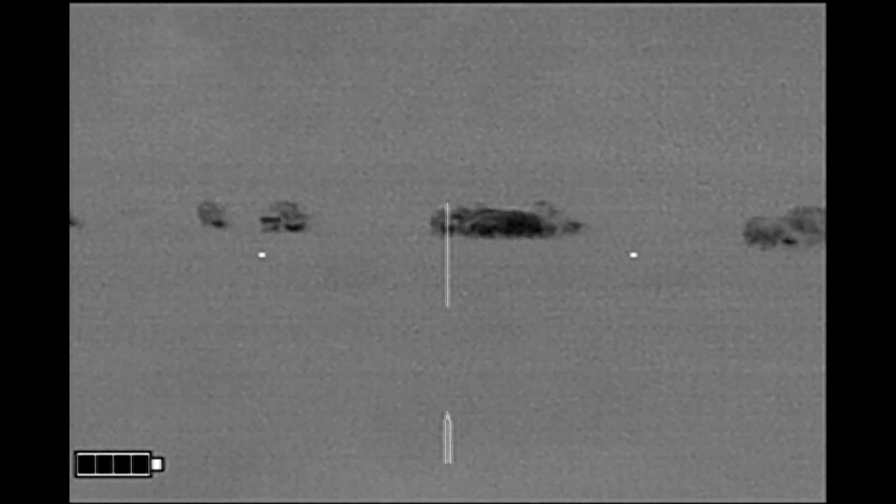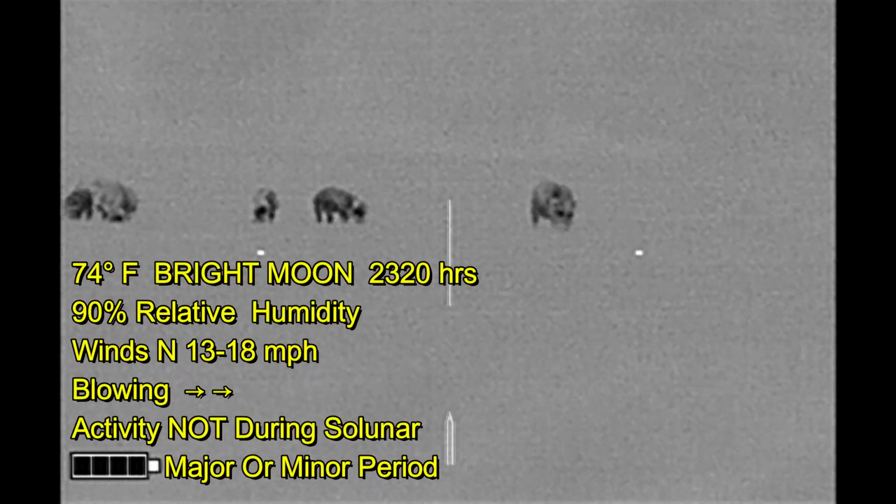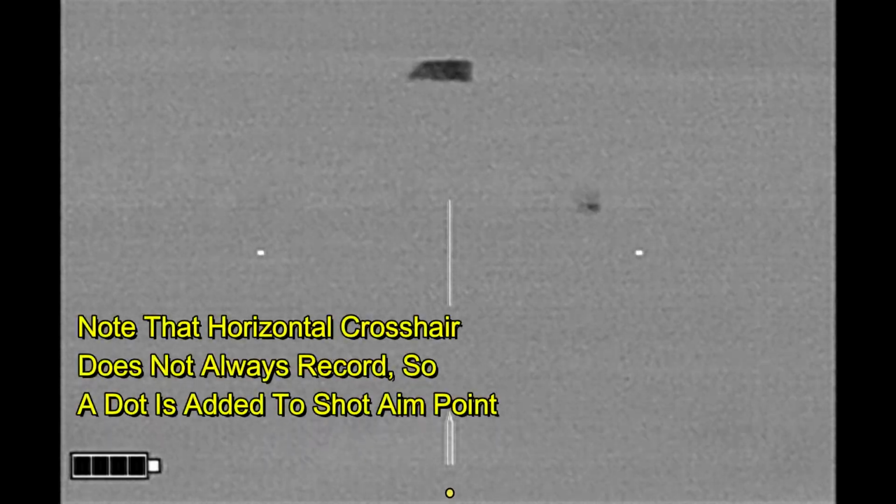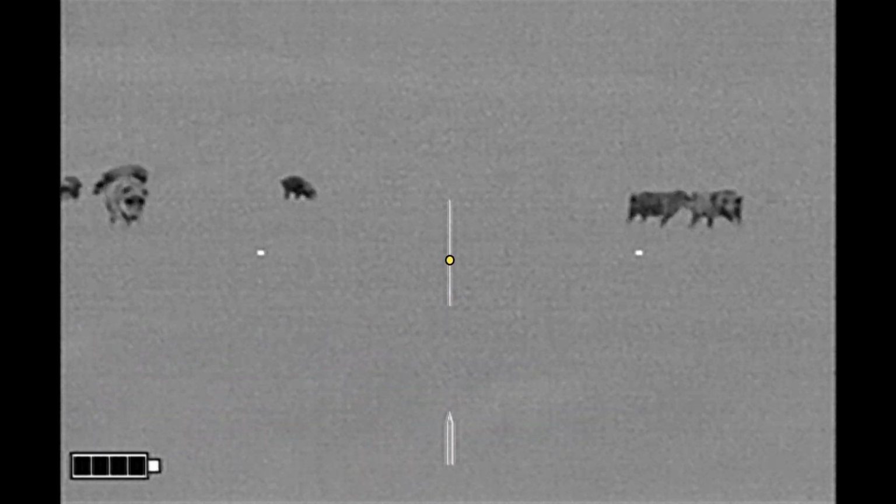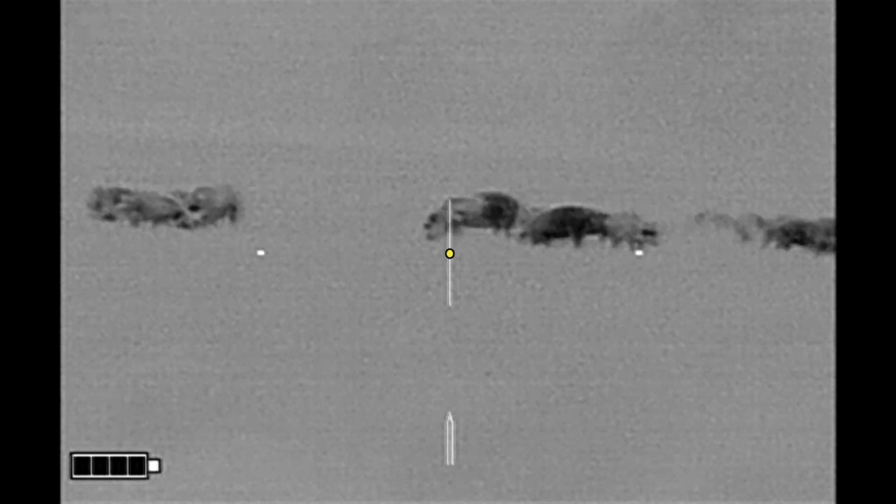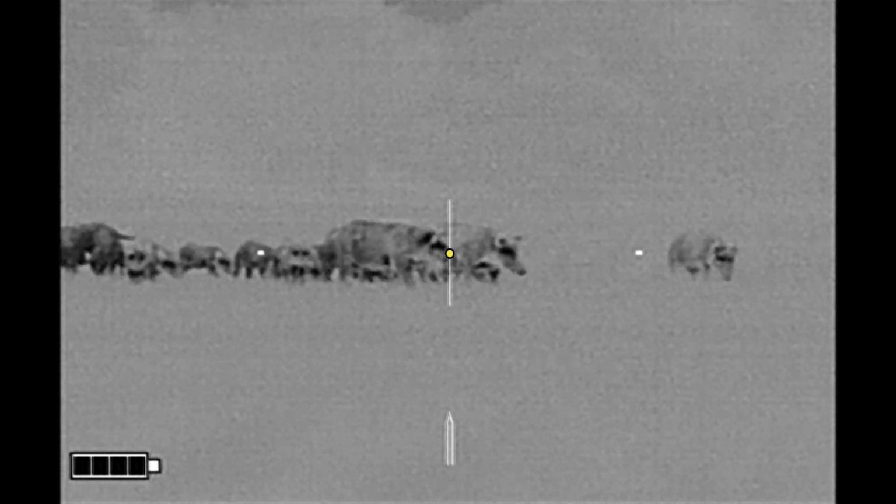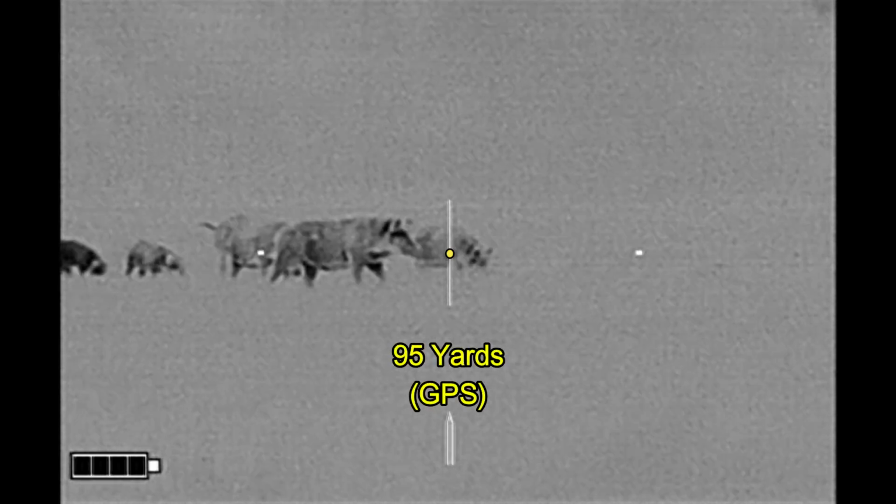So I'm going to move up one more time after taking inventory. Wind's blowing from left to right. And the hogs off to the left are actually much further back than the hogs here off to the right. So I'm going to start with the hogs on the right. Here we go.